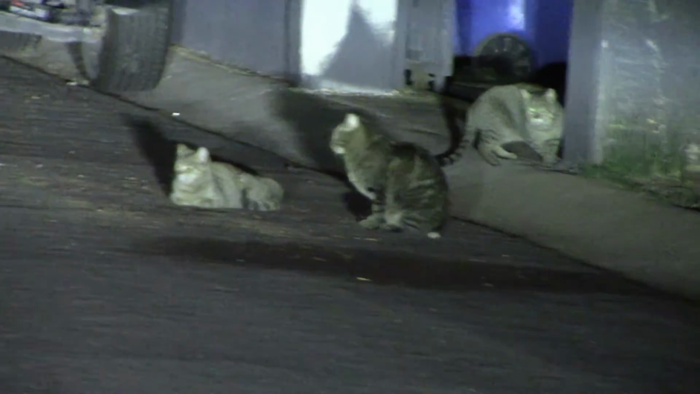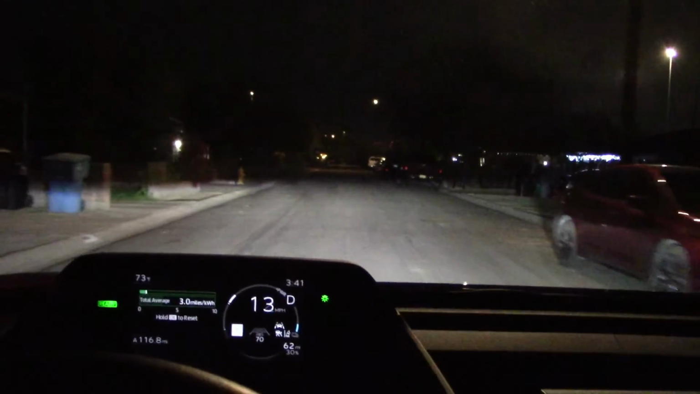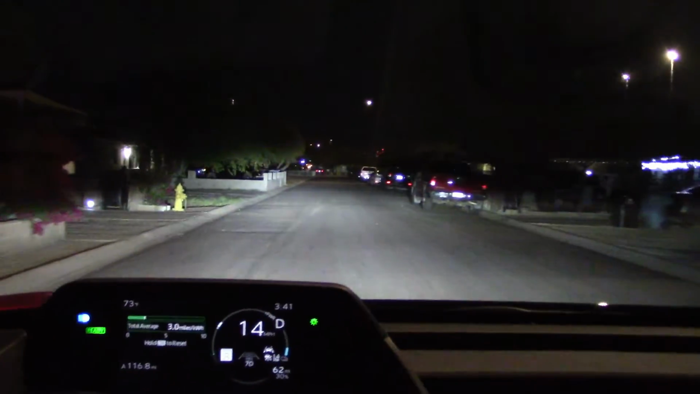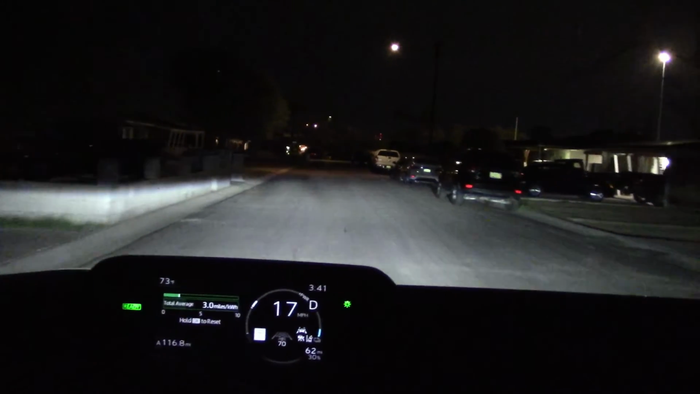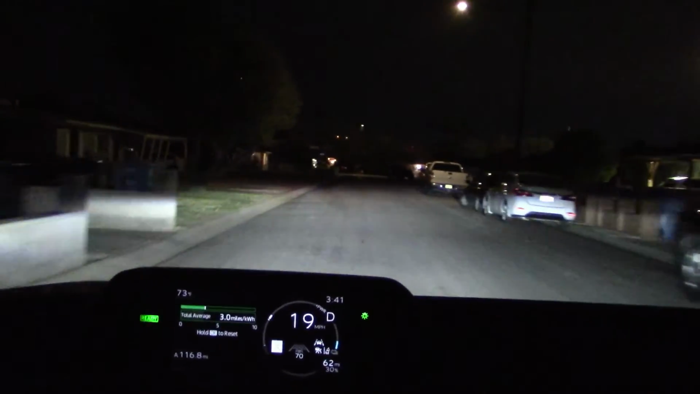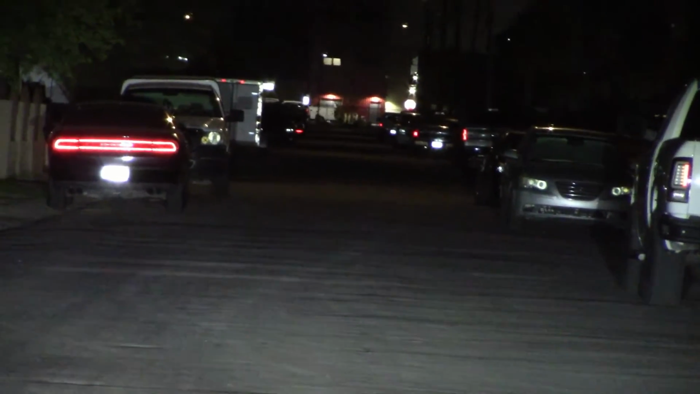Vicious killers. Low beam, high beam. Get the low beams on, high beam, yeah. Really reaching out.